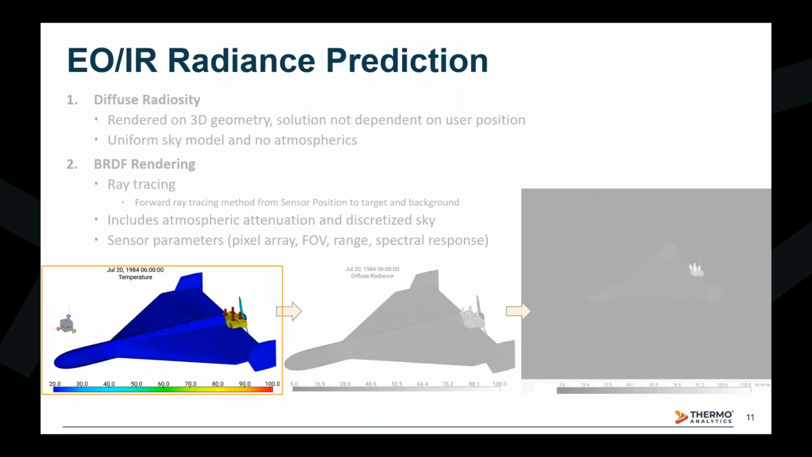After the completion of a thermal solution, results like these will be shown where you can analyze or export the transient or steady state solution of things like radiative, convective, conductive, or solar heat fluxes, temperatures, and various other parameters. This thermal solution serves as a basis for our EOIR radiance predictions.